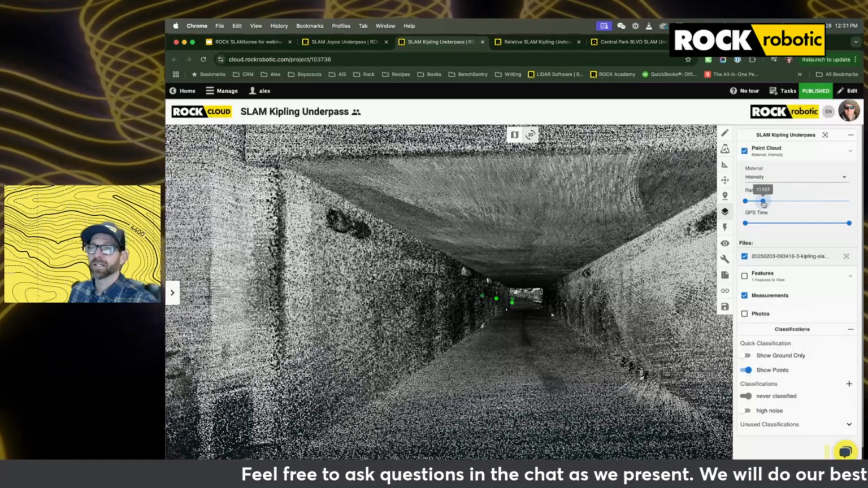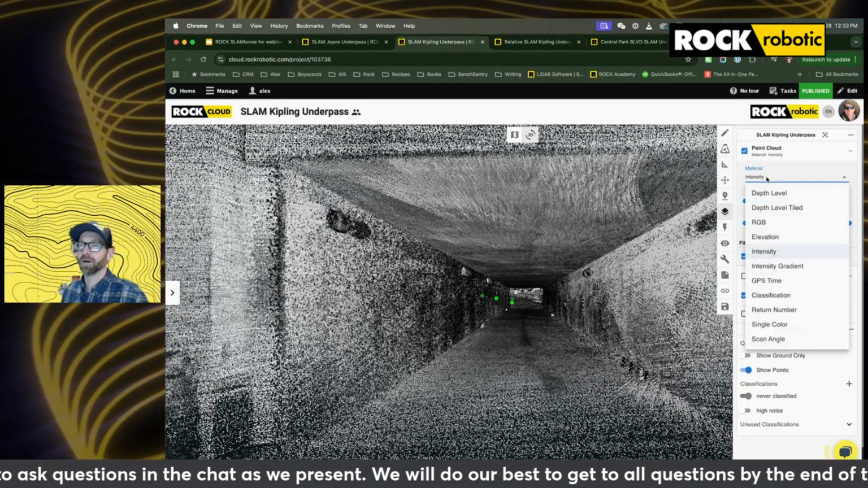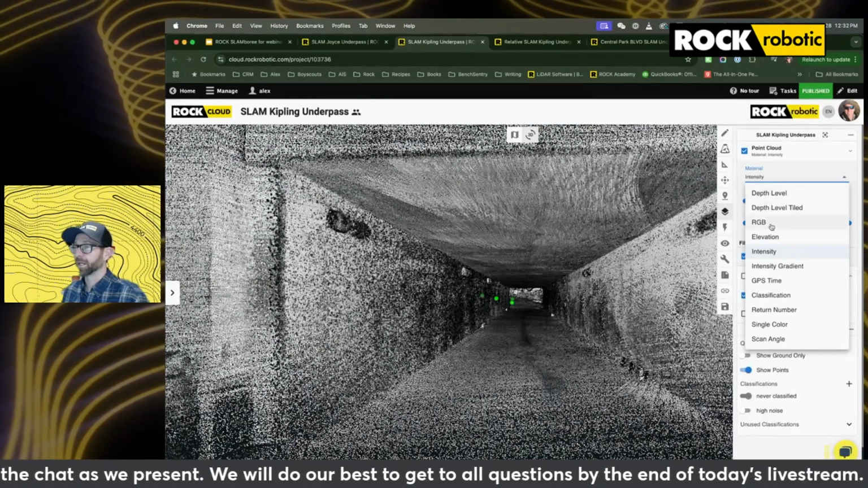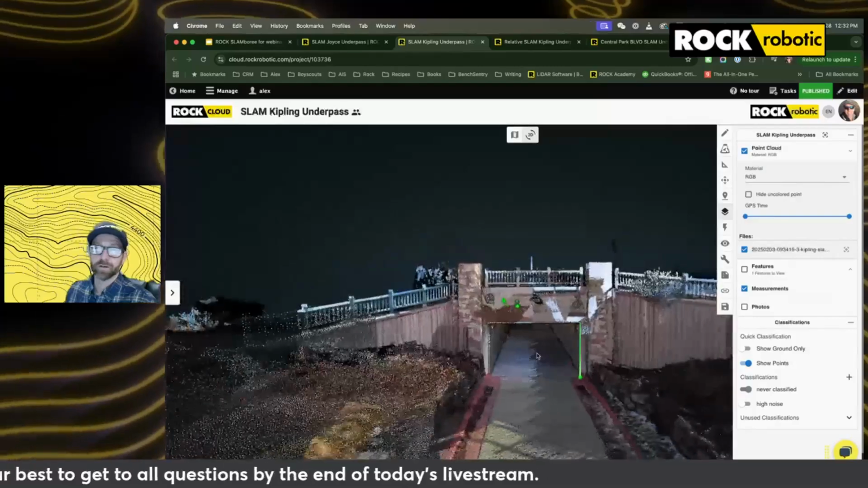And this data set is going to really help us understand why we want a feature rich environment for getting a data set that can be aligned to within that survey grade accuracy.